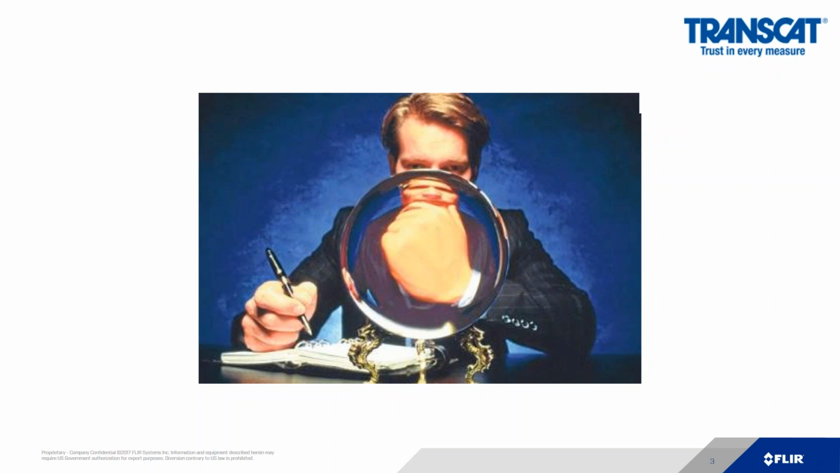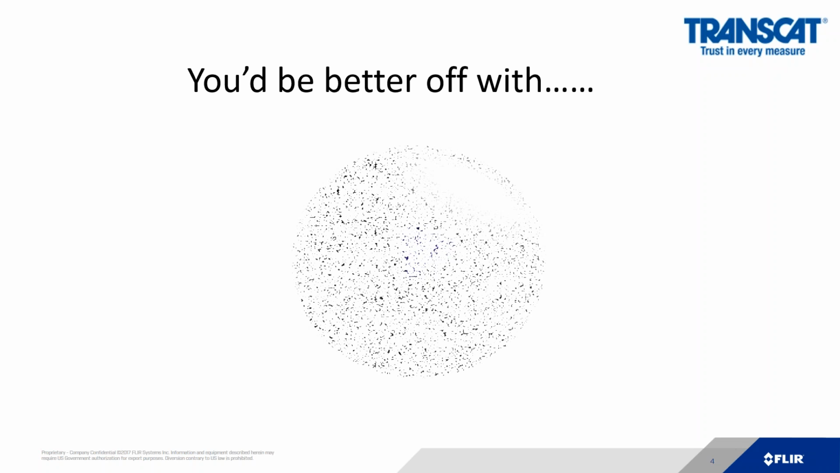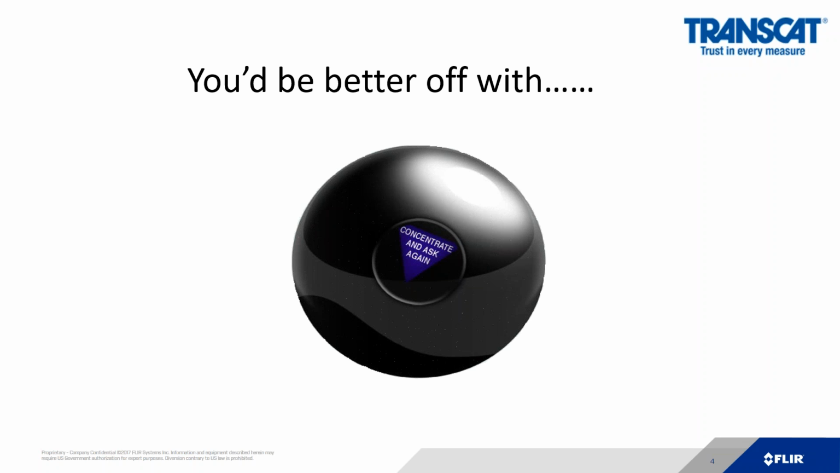He knew an infrared camera would be a great device to help him find all his electrical problems. Well, what about the other problems within the plant? Or what about the medium voltage problems in the plant? So if he had to rely on those, he would have been better off with something as basic as a magic 8-ball, something, you know, just taking a wild guess at his problems.